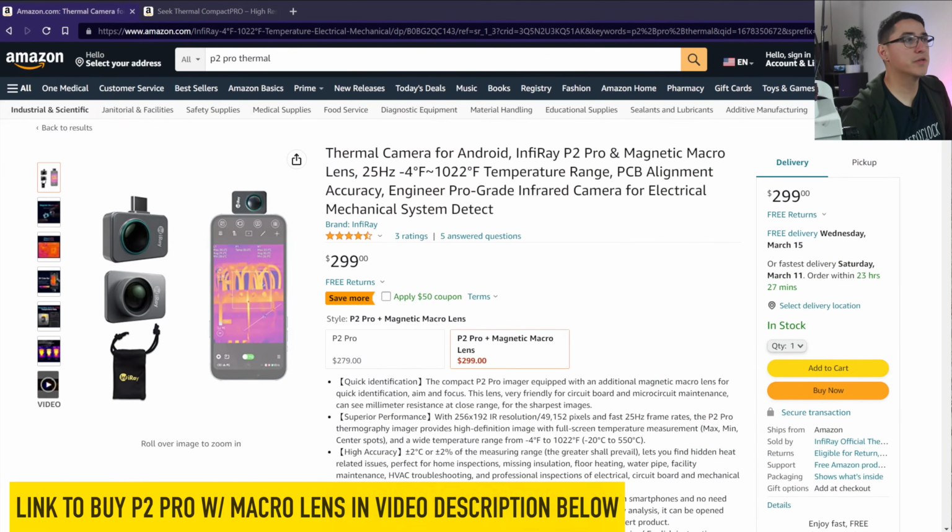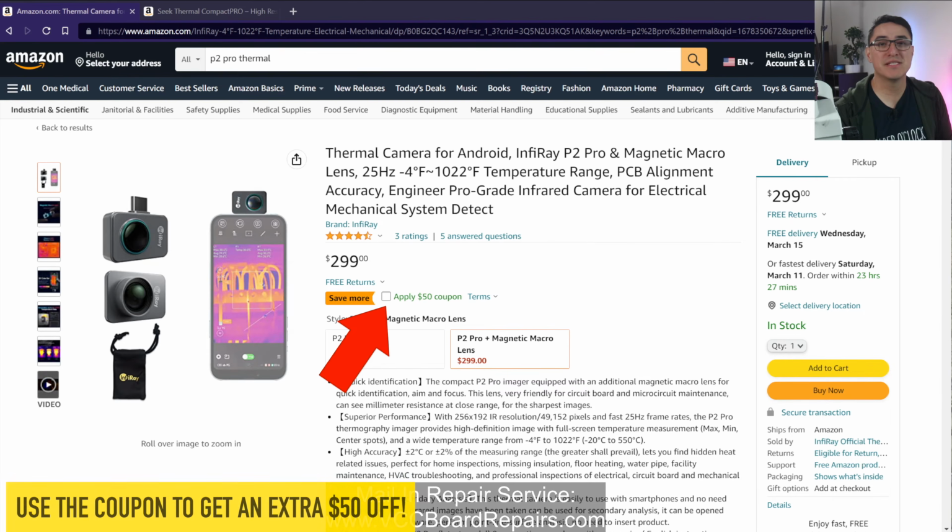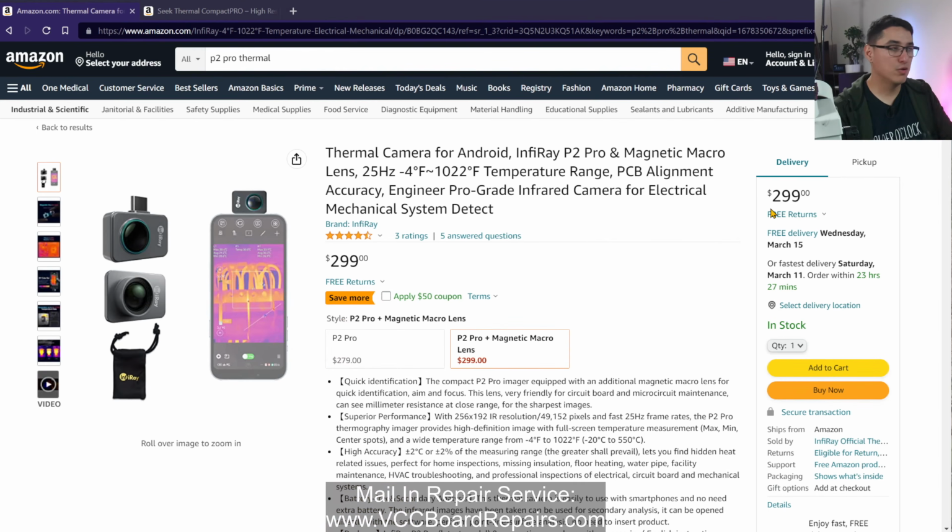All right, so let's go over the most important thing that you guys are probably all thinking about, which is the price. This is $299 for the thermal camera and the macro lens. Now this is the USB-C version, so currently this one is only for Android. I believe they might be making an iOS version, either it's available now or in the future.